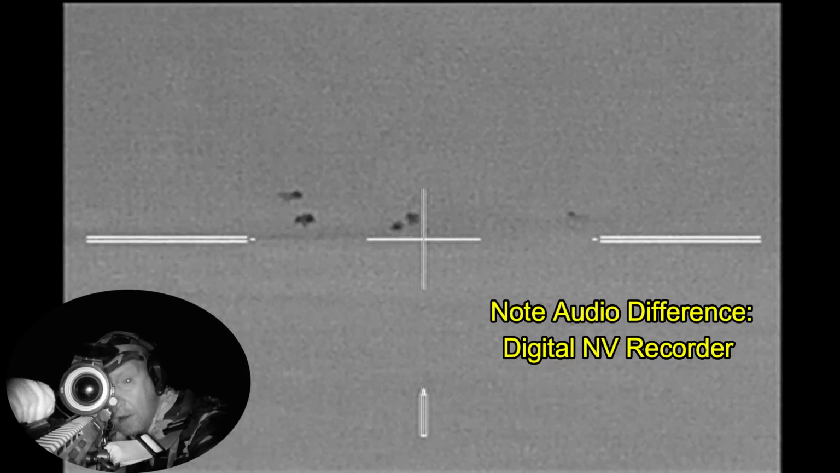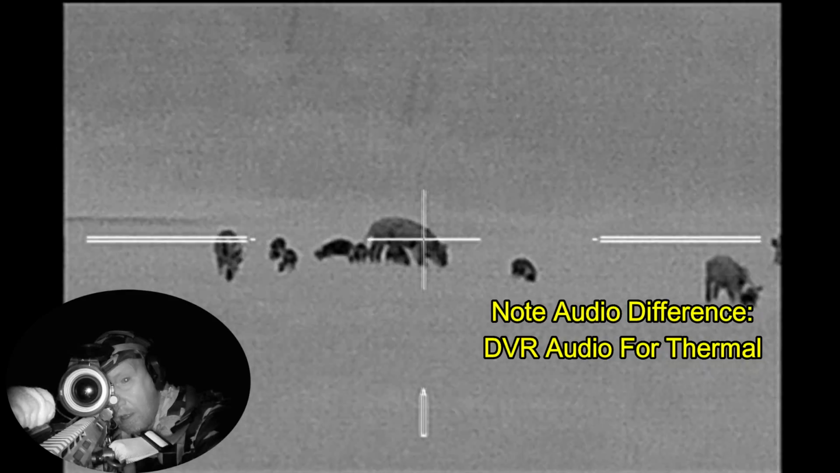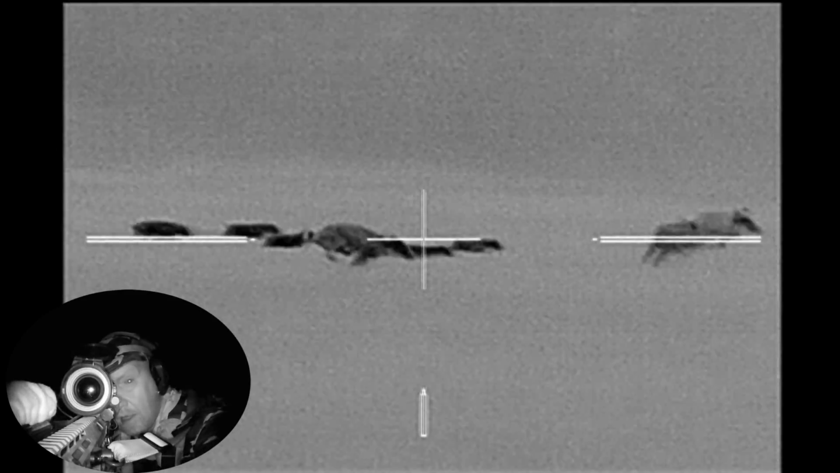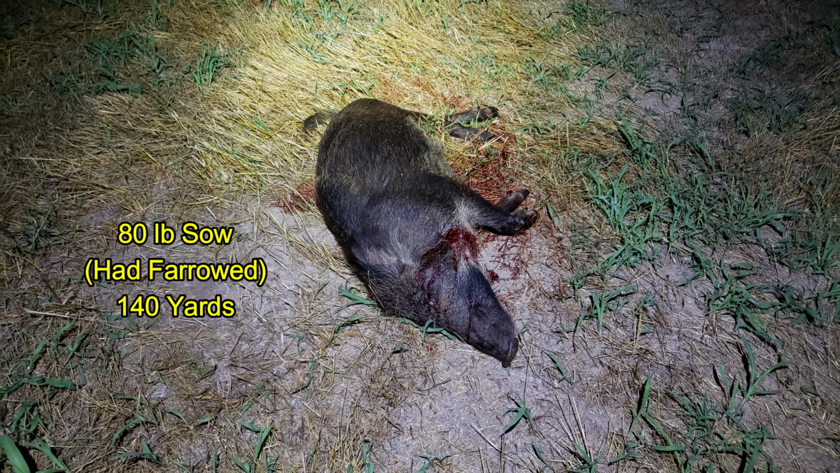Now I want you to notice the audio difference here. I'm going to do the same shot sequence with the DVR recorder for the thermal. The sow was on the small side, coming in at just 80 pounds, but she had farrowed previously.